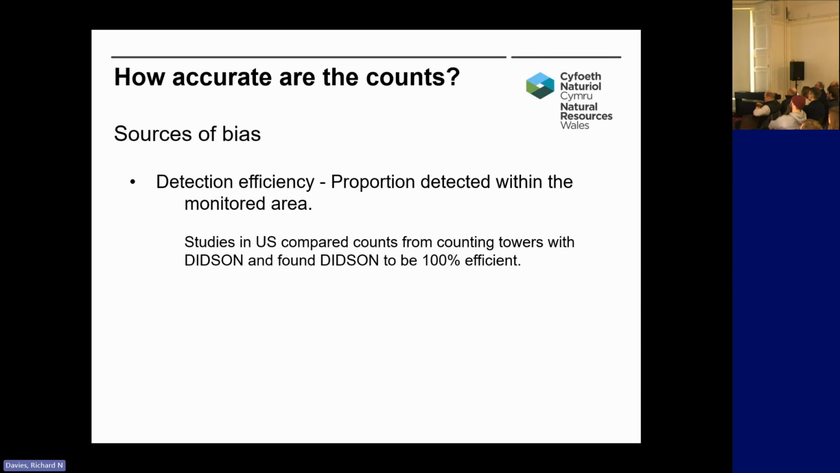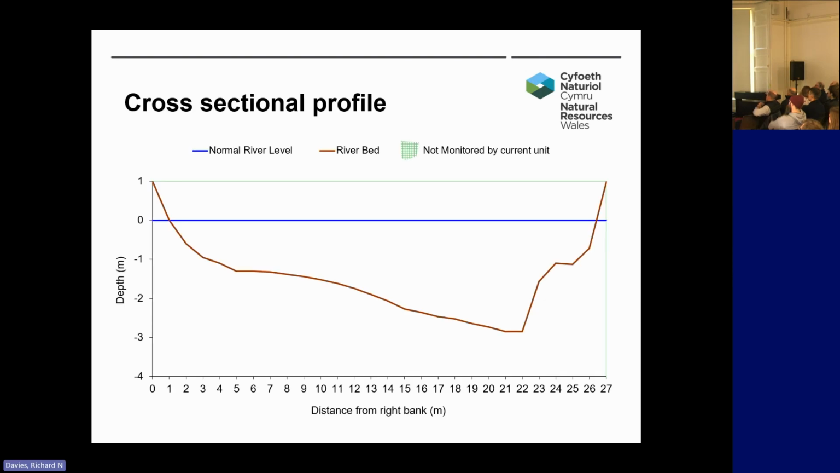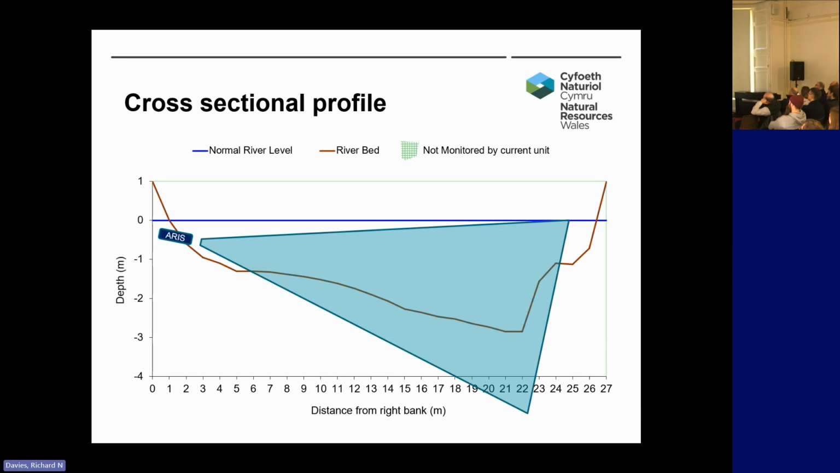So in this sense it all looks quite rosy, but then we have to consider counter leakage. What do I mean by this? This is the proportion of fish moving in areas that are not routinely monitored. On this graph I've got a cross-sectional profile of the River Teifi site. The brown line indicates the depth of the river, the riverbed, and the bottom axis is distance from the right bank. At 21, 22 meters we've got almost 3 meters of depth on the site. If we overlay our ARIS beam onto that, bearing in mind it's 14 degrees vertical, we can see that it fits quite nicely into the shape of the riverbed.